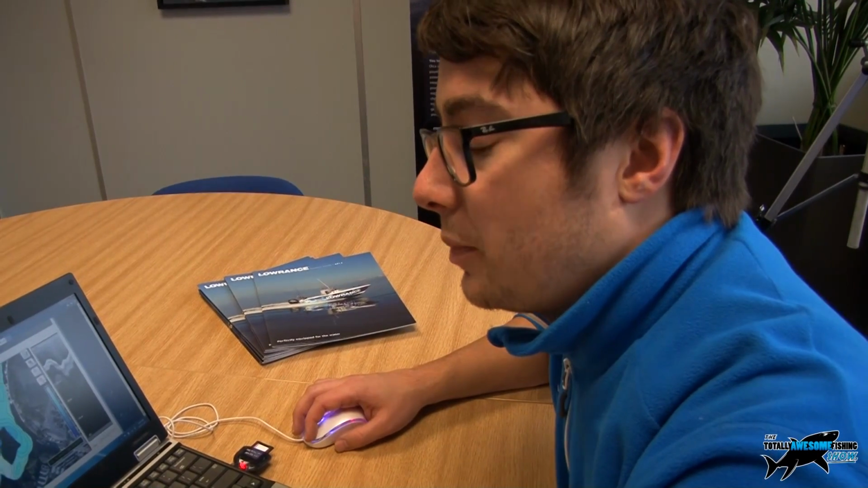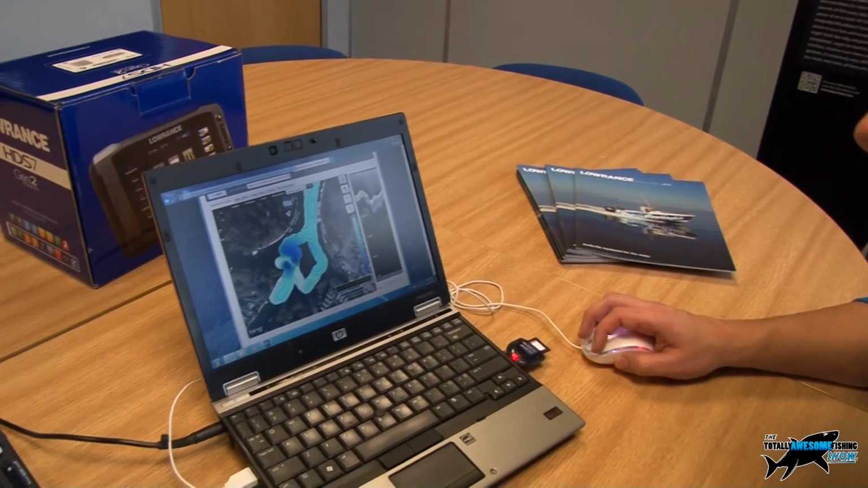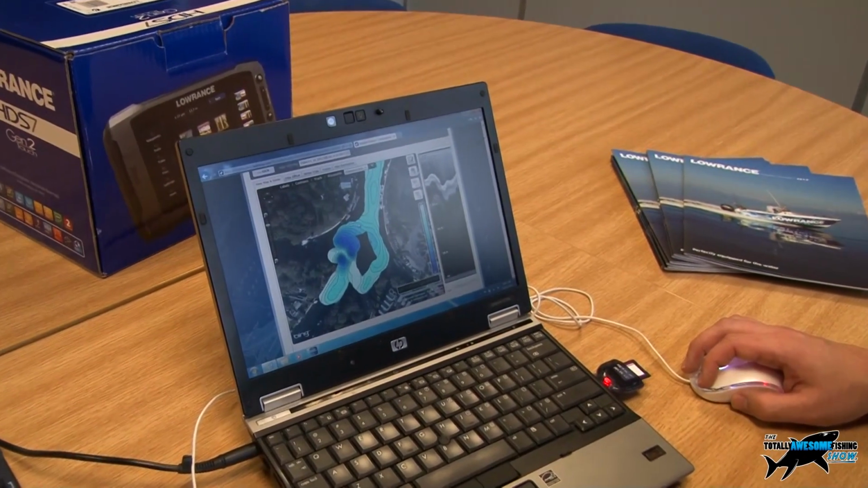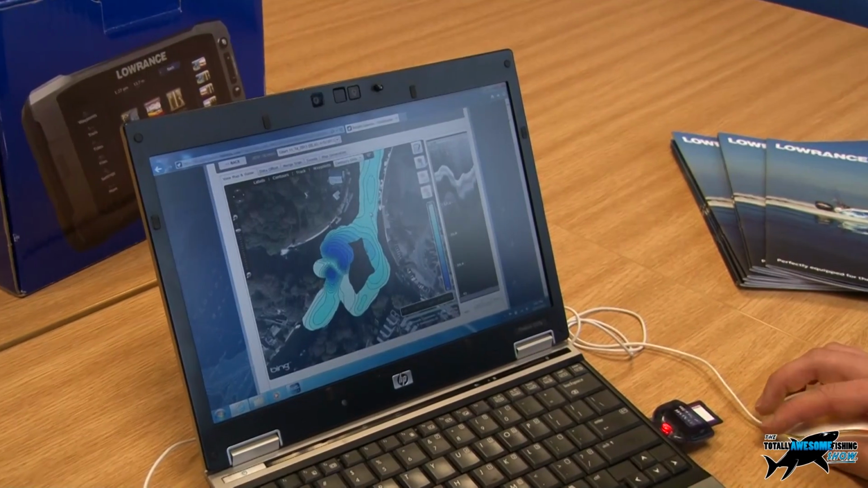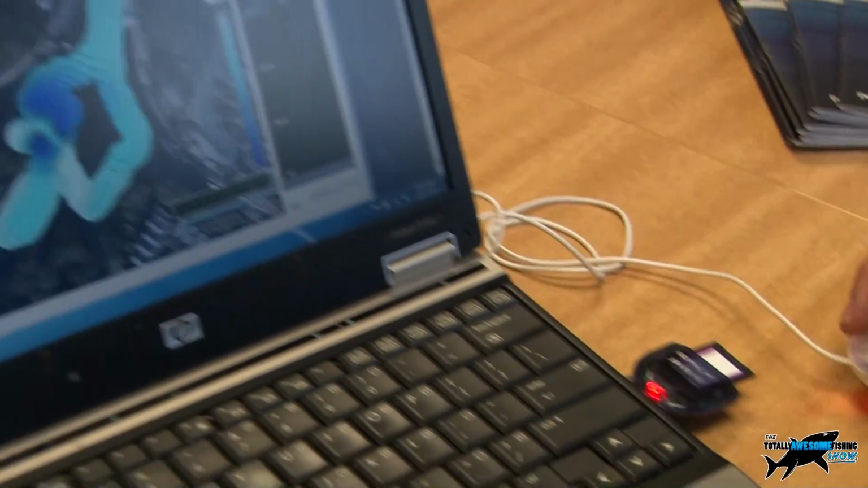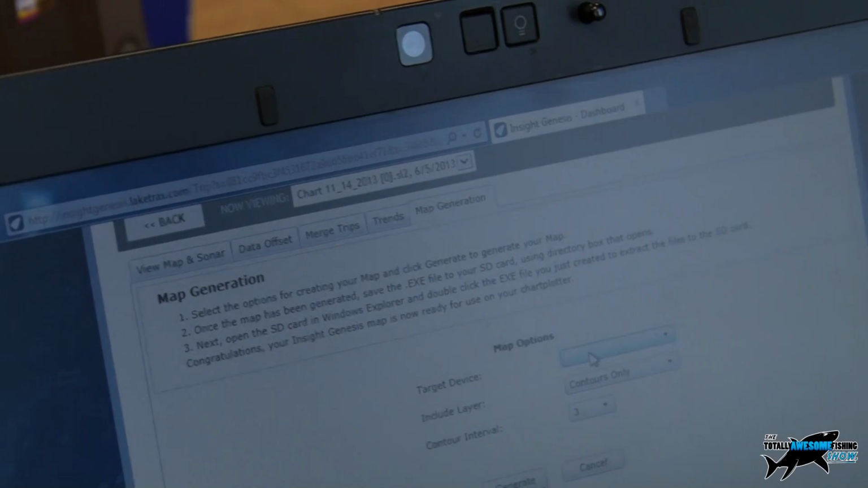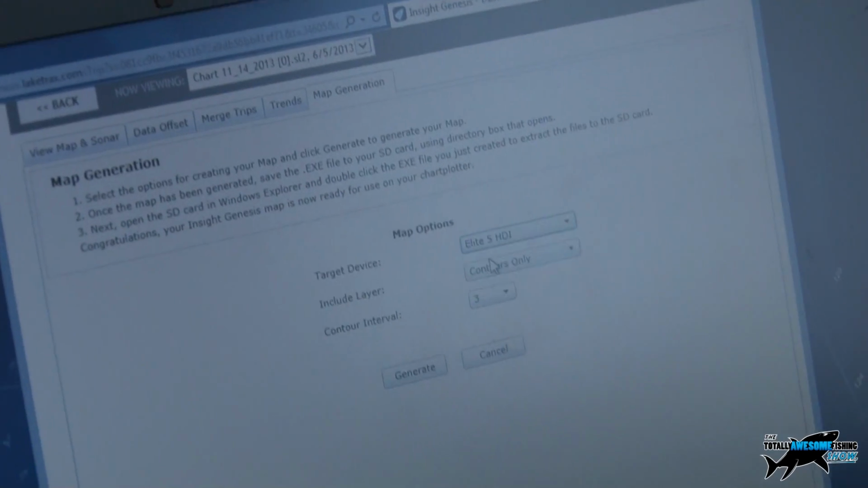So we are back looking at our map of the Thames that we created. What we'll do now is download this onto our SD card and upload, and then we can view it on the plotter itself. To do that, you've got this tab up here for map generation. So you select your device. I've got the devices registered here in the account.